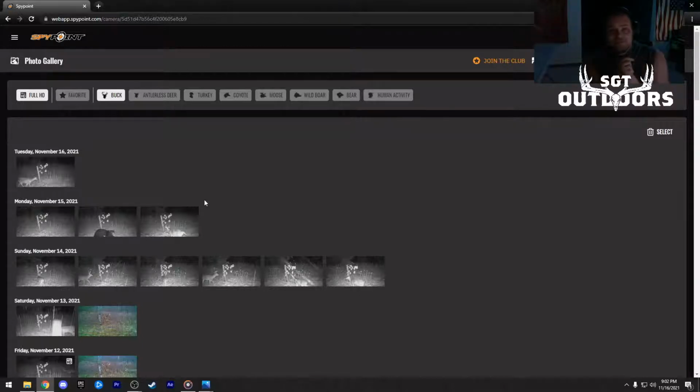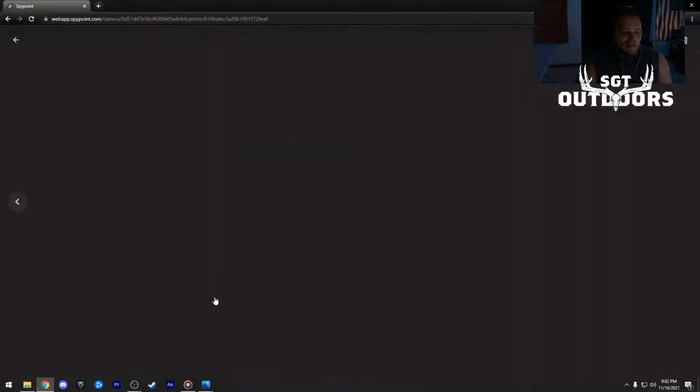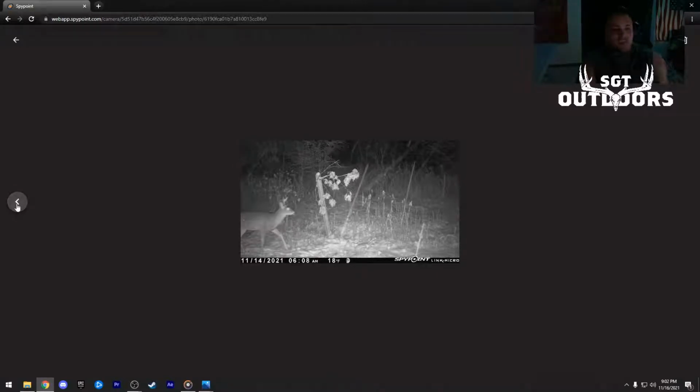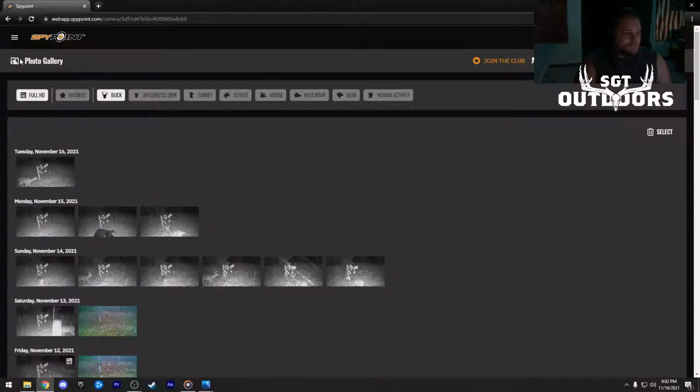But I'm still having pretty good movement. Like I said, the amount of different deer has slowed down for me, but all the deer that are on our property are still walking in front of our cameras. We used to get 5 or 6 of these little bucks, and maybe the 2 big ones, the 10 and the 11 that me and my dad shot. Now it's just 1 or 2 of these little bucks and a random one that would come through.